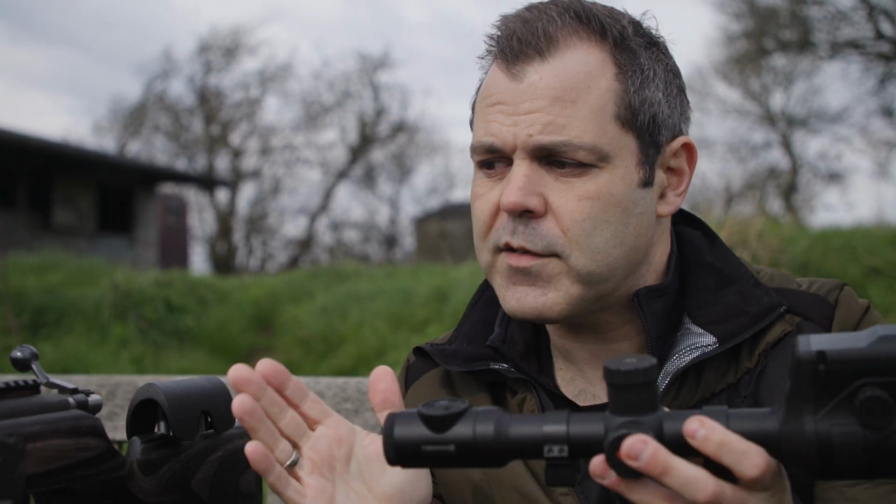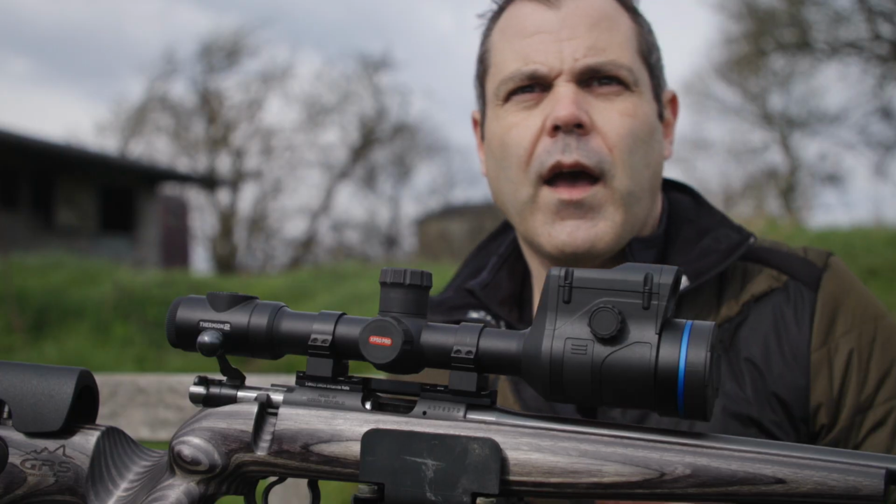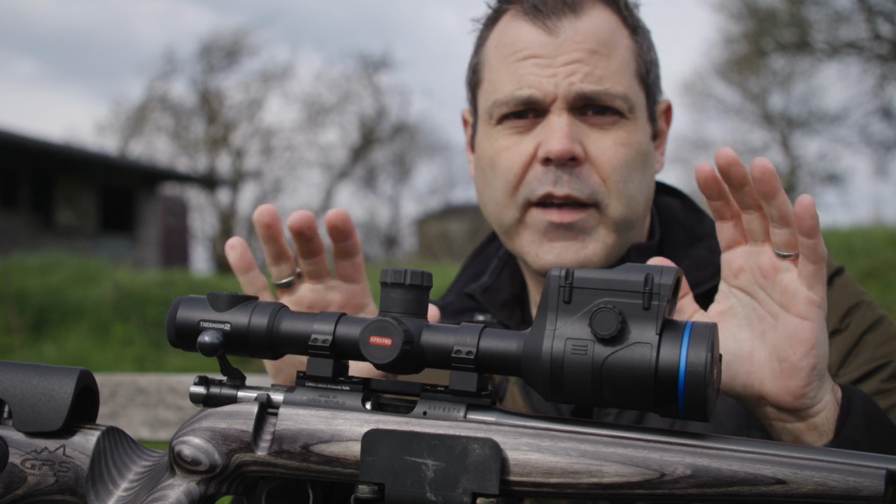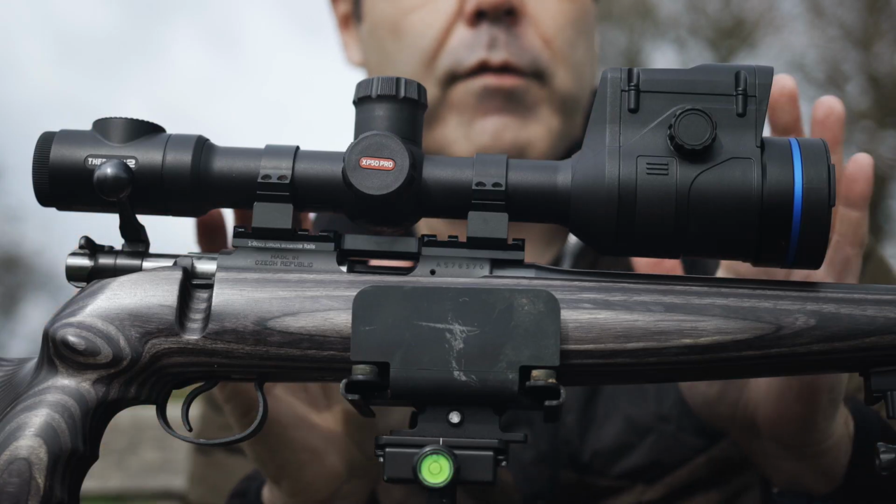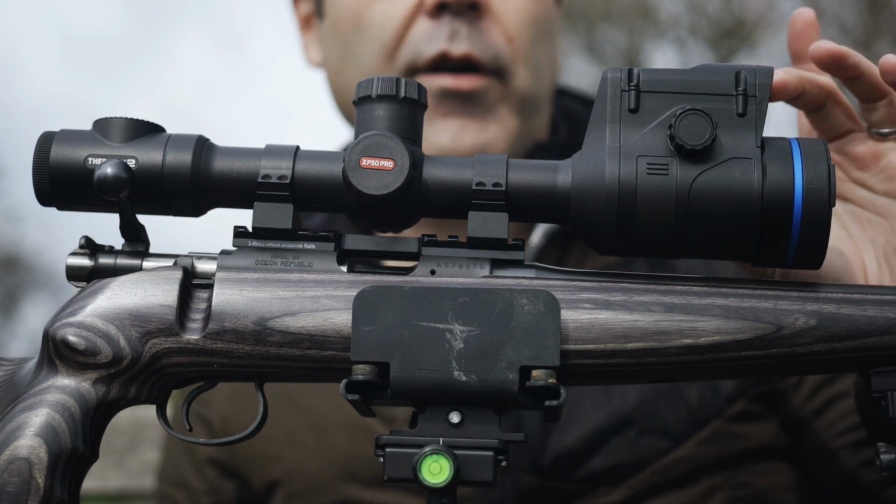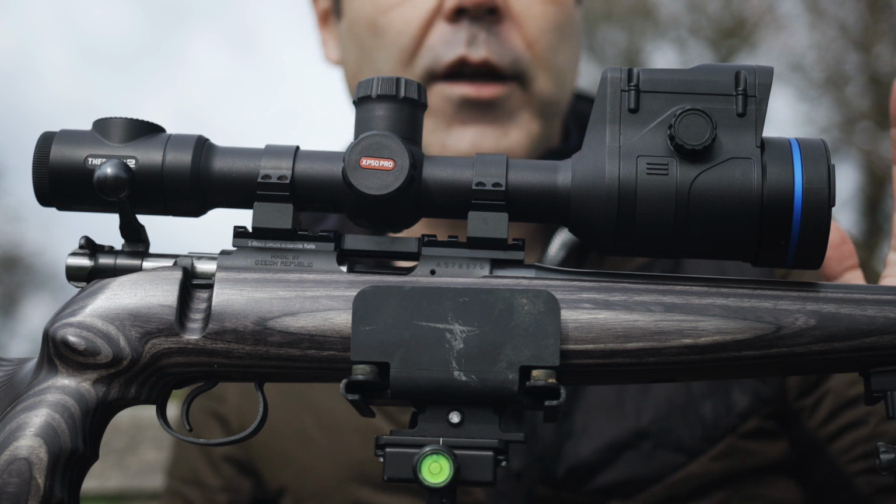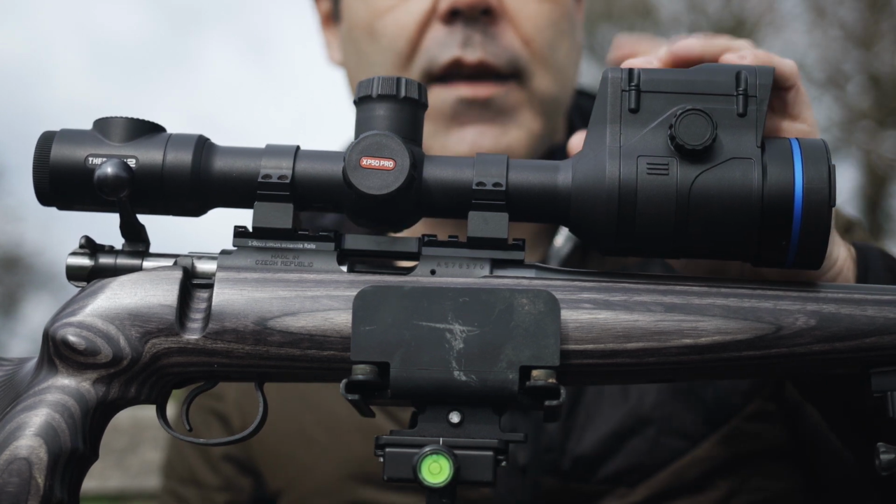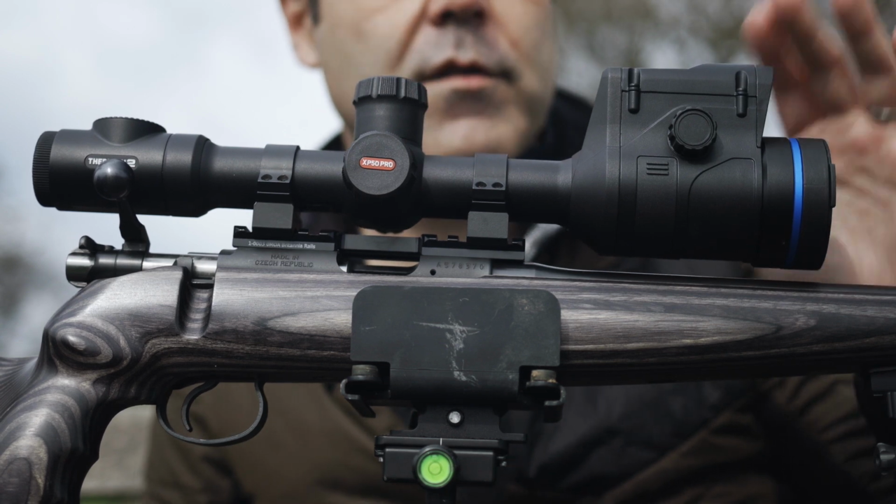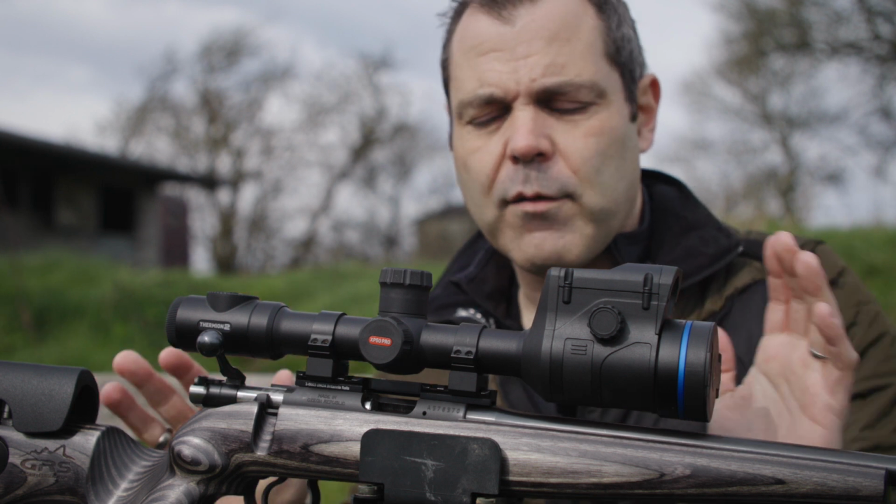What I'm going to do is quickly stick this on my rifle and then I'm going to talk you through the device. So this is the Thermion 2 XP50 Pro LRF, top of the range flagship model. Let's get the price out of the way. £4,979. Said it quickly so it doesn't hurt so much. It's top of the range. It's going to cost the top of the range kind of money. Very much premium thermal rifle scope. That said, let's have a look at it and talk you through exactly what's going on here.